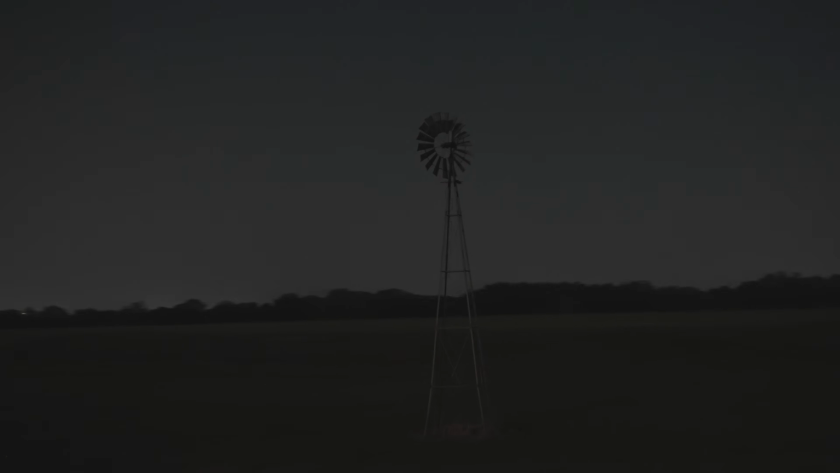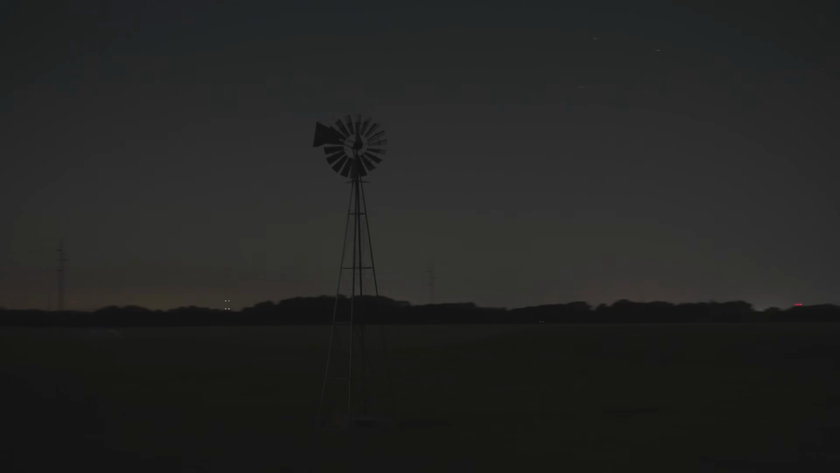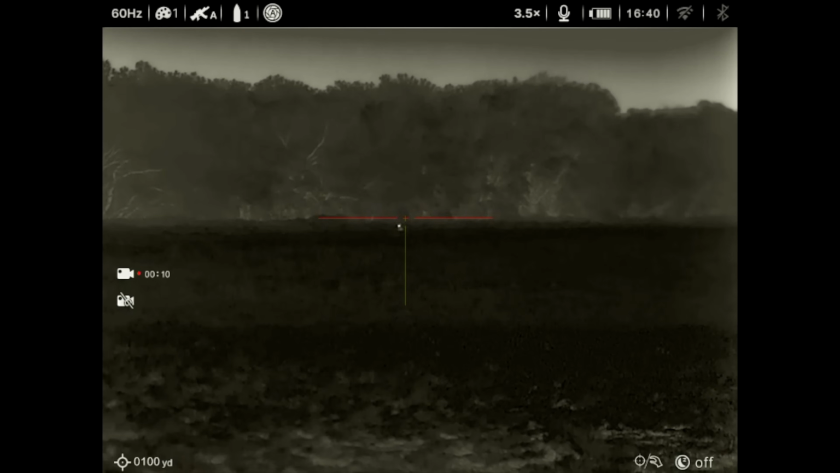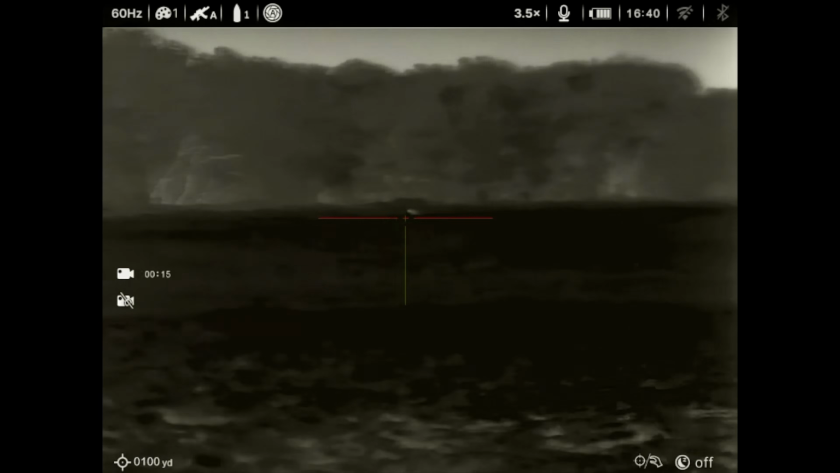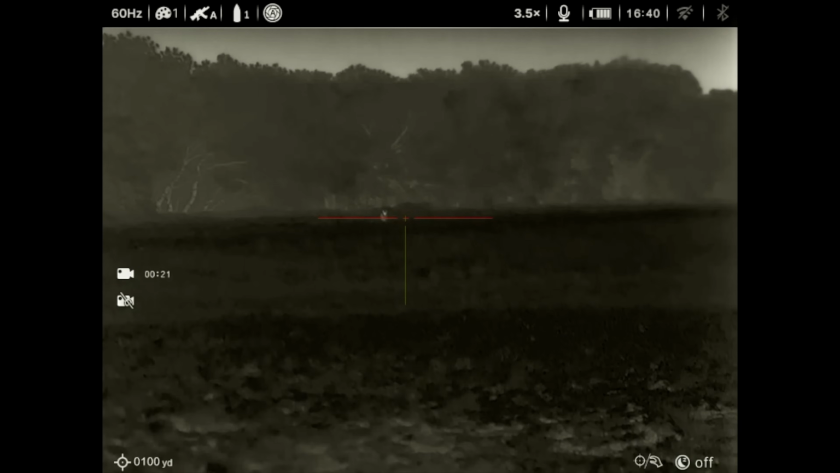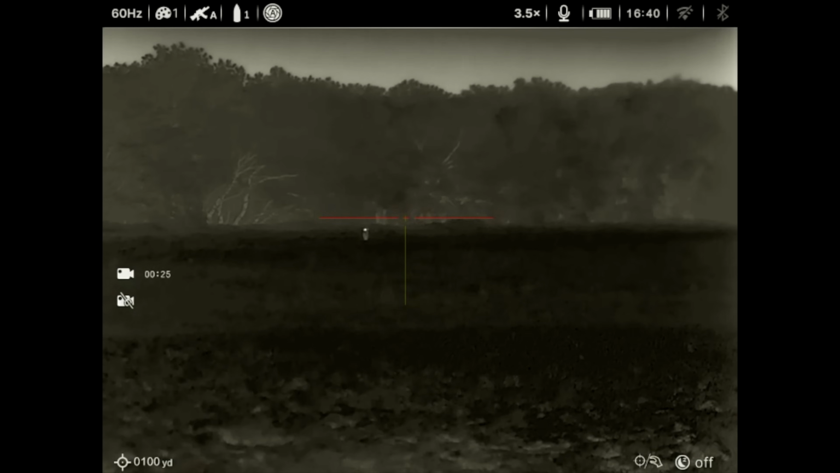Now, like I mentioned earlier, the Achilles heel of every thermal weapon sight is you're always constricted to the confines of digital magnification. It's not a true optical zoom, it's all digital. So, the true full resolution of your sensor can only be viewed at a scope's base magnification. In other words, where your magnification is at its lowest. That's your best image.